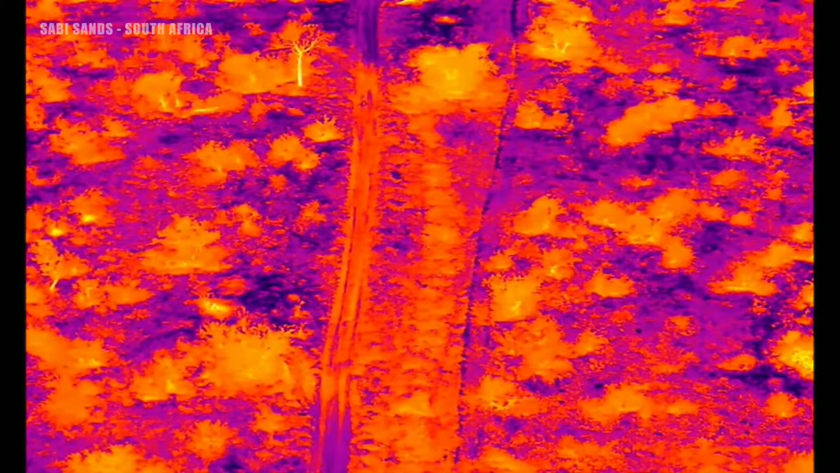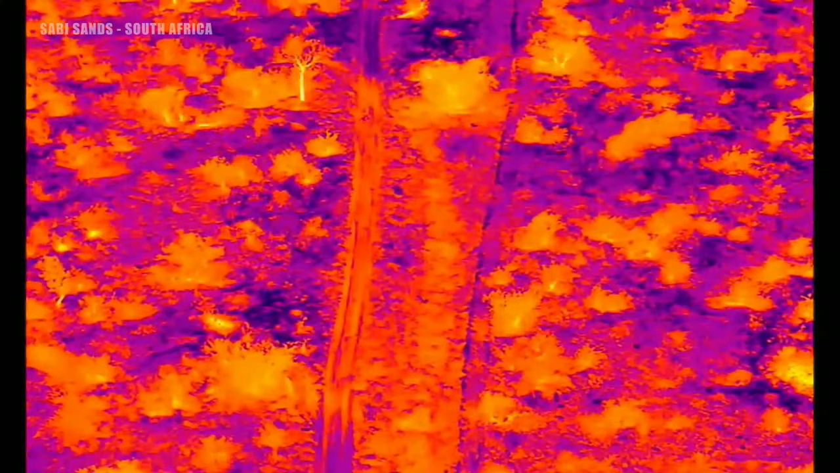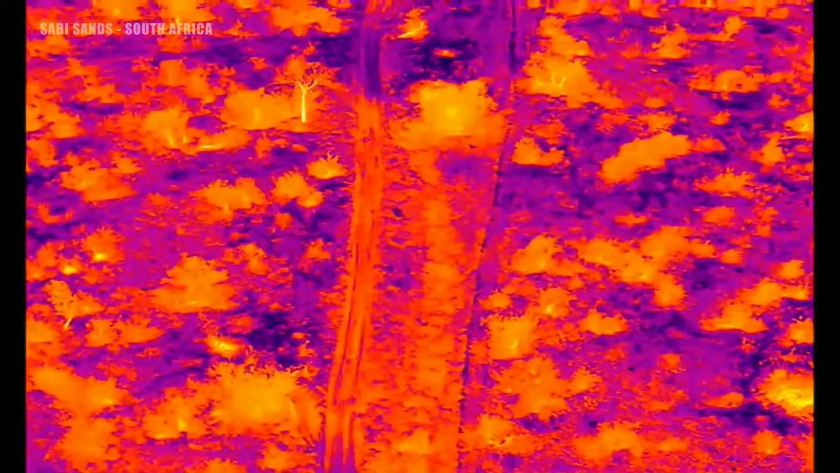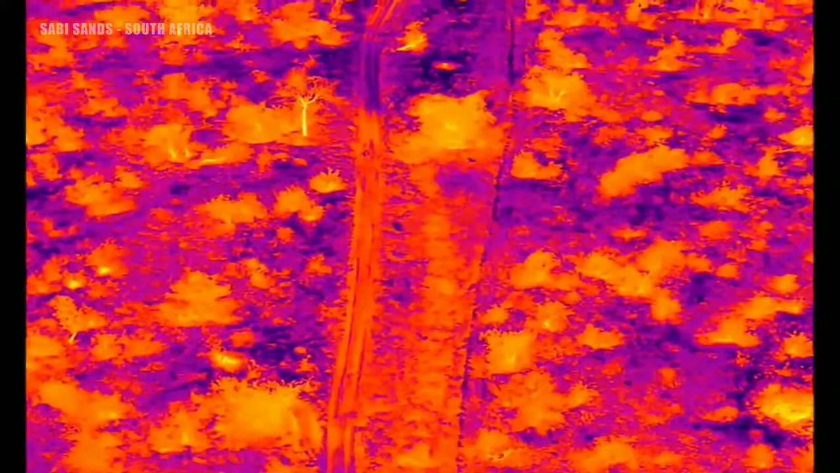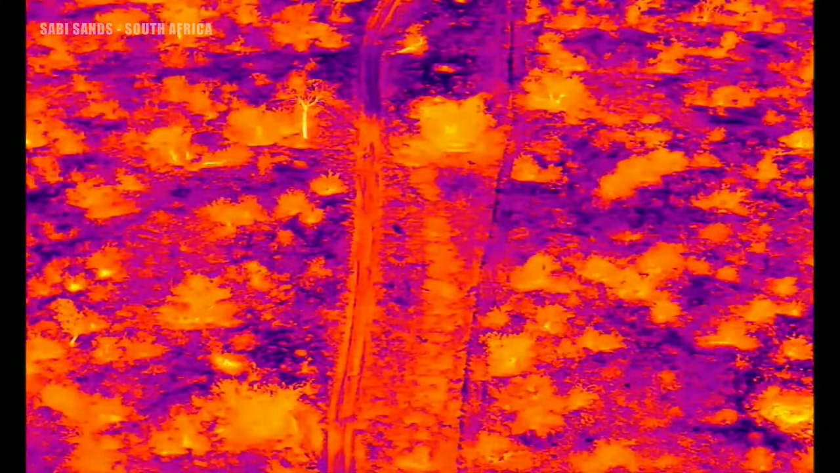Oh, I don't see anything just yet. Still no sharp defined heat signatures to follow up on.